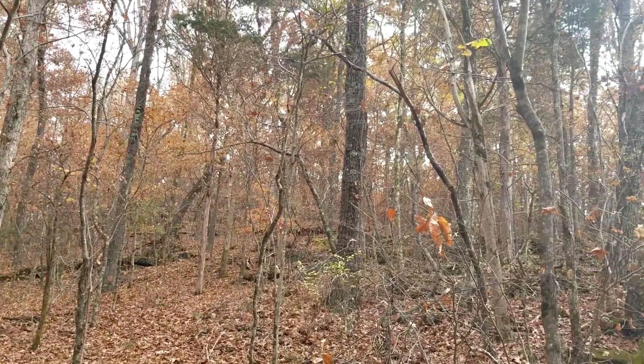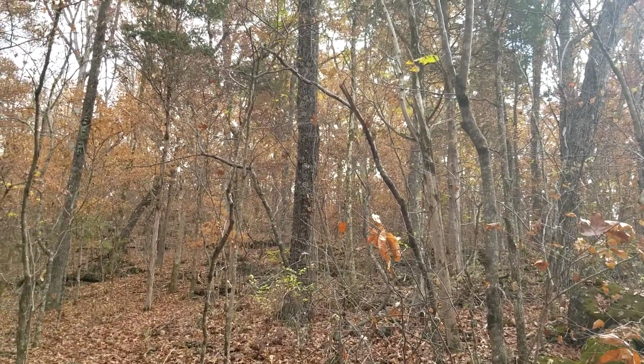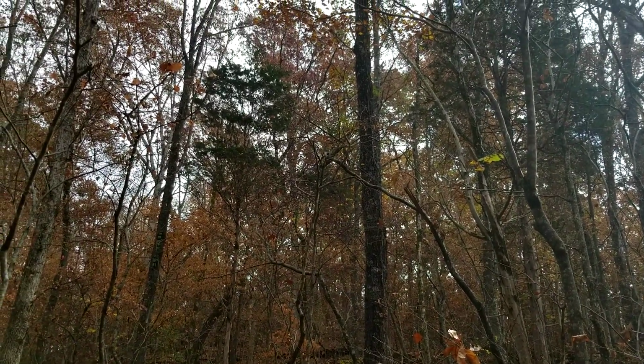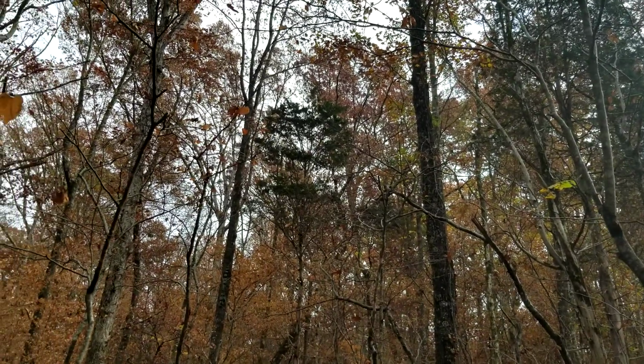As you can see, the leaves have passed their peak, and they're about 75% gone. A good storm in a few days, and they'll all be gone off these old trees. But that's just part of life.